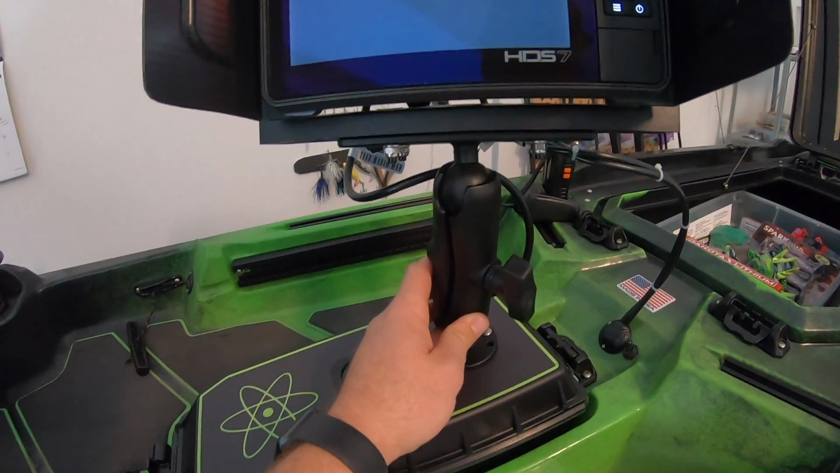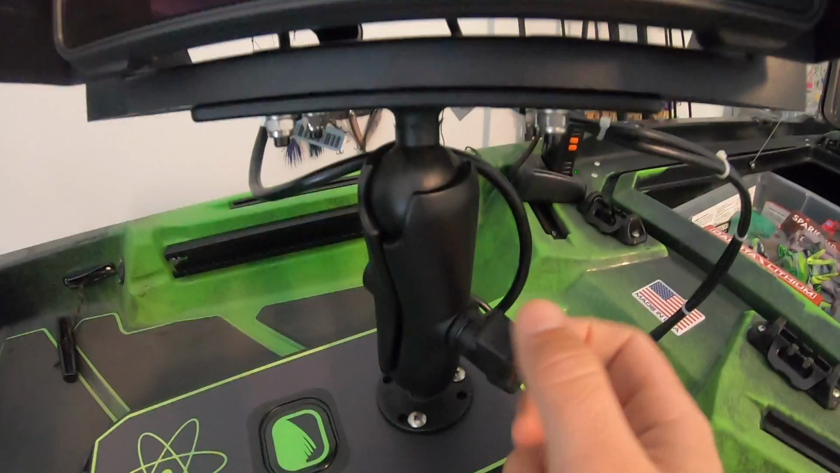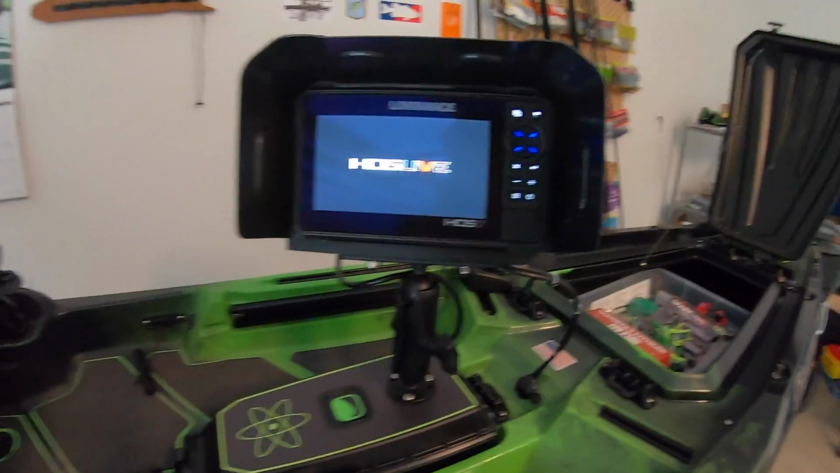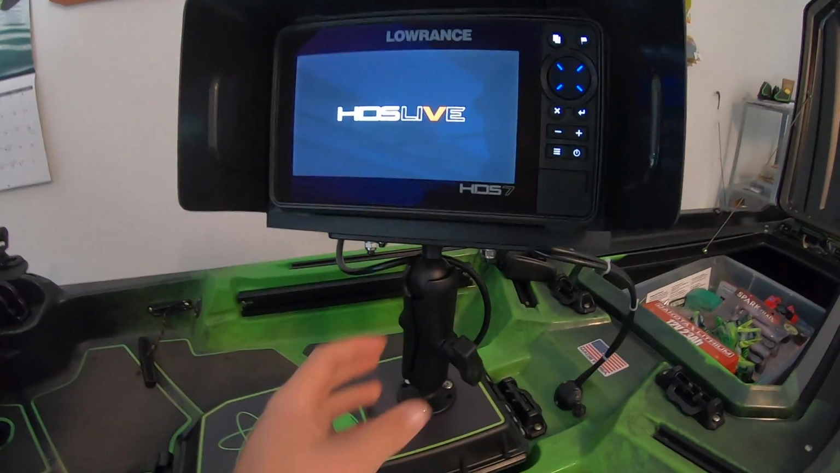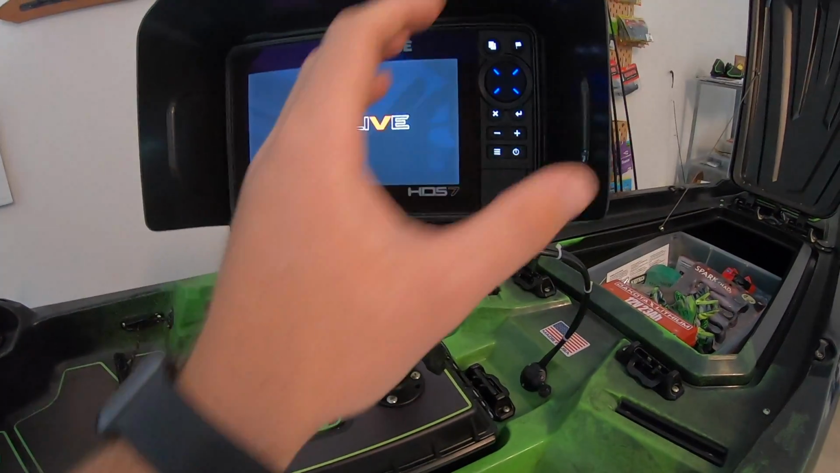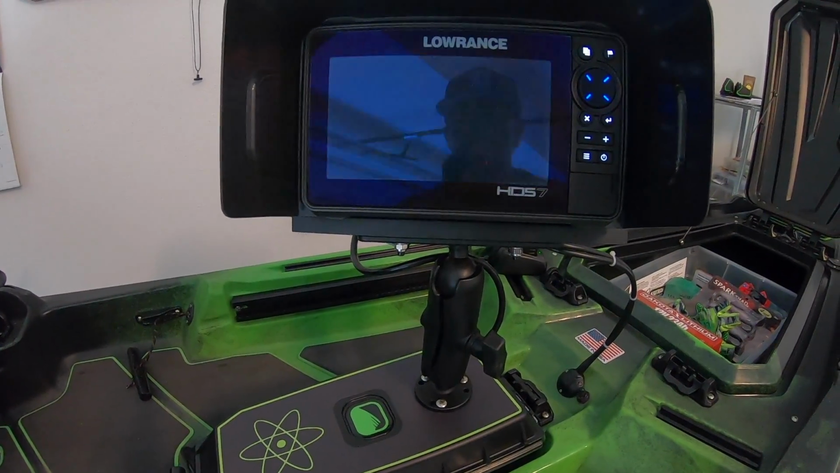And then I have a Ram ball mount, so it's super easy. Twist and untwist this right here, and you can pretty much rotate this mount to adjust it however you want to put it on the tripod. So if you want to have it come down here, it'll be down here. If you want to have it up here, if you want to move it all over the place, you could just kind of move it around that ball mount.